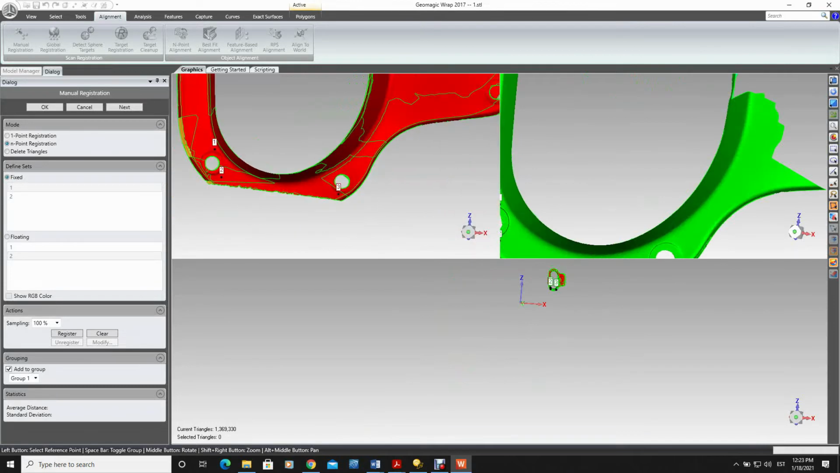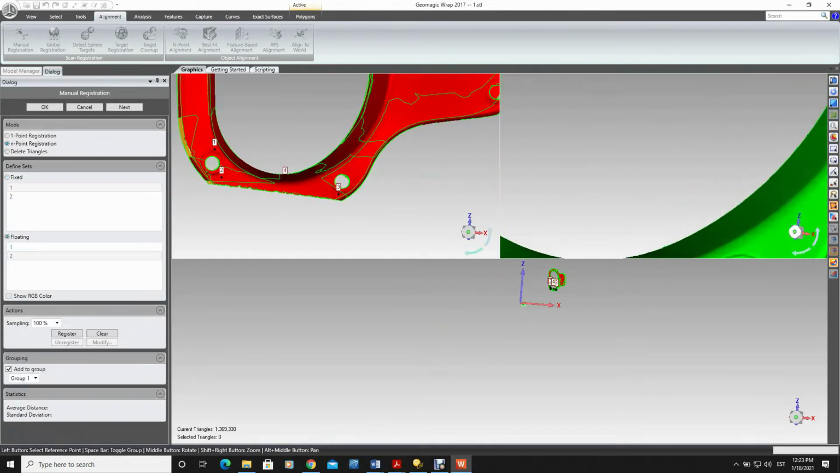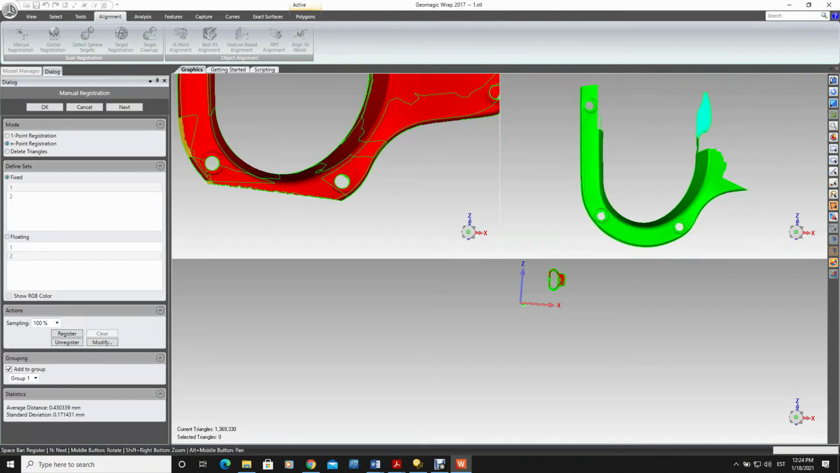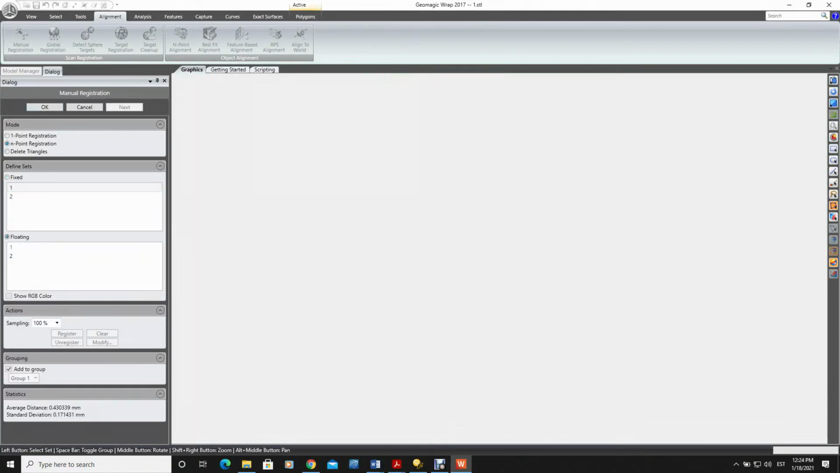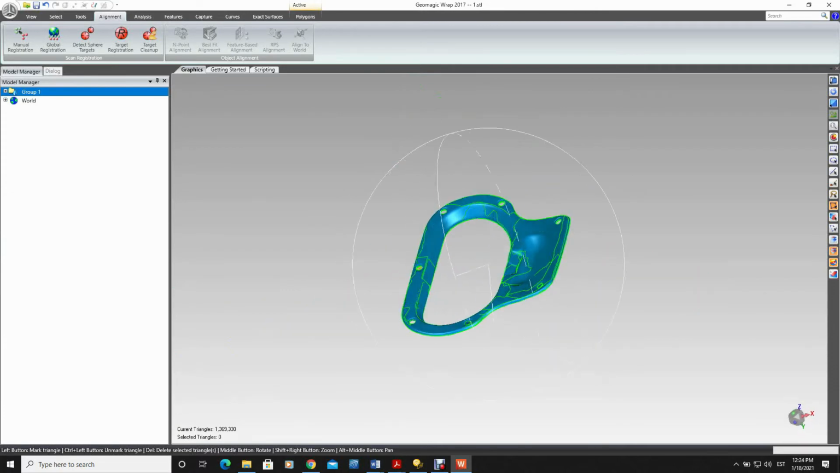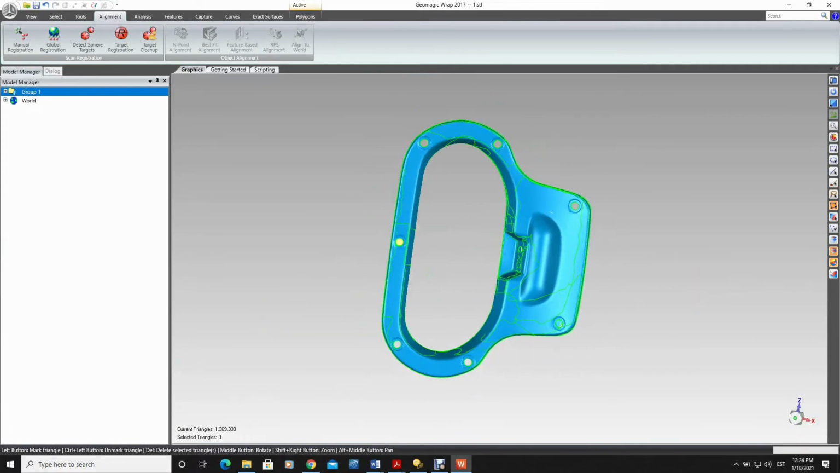Let's go to the other hole over there, and after 3 points you see there is already an alignment made. We can add some more points. Let's take a couple from that surface over there, and let's register this.